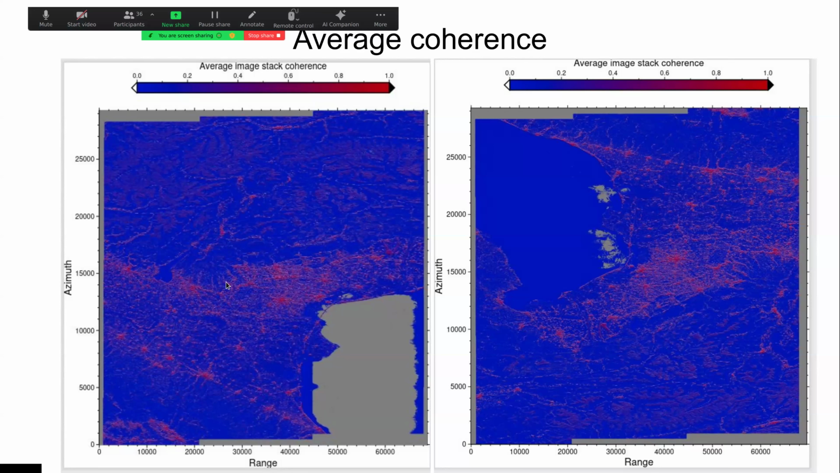And here the high coherence zones are all the cities along the river. The same thing can be noticed also in the descending datasets.